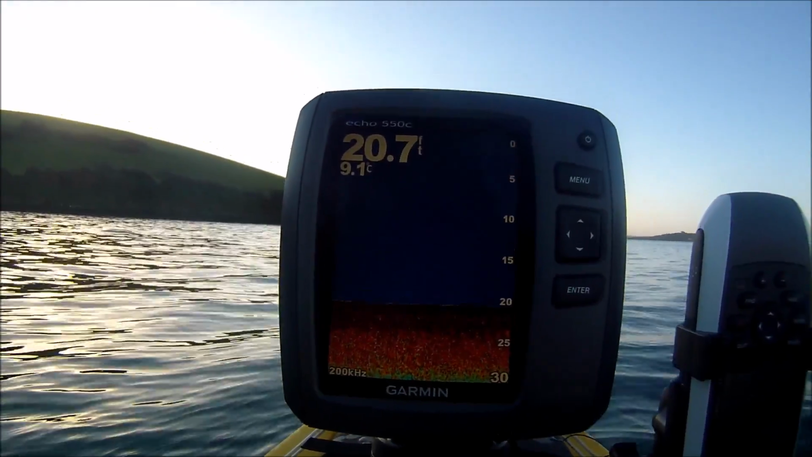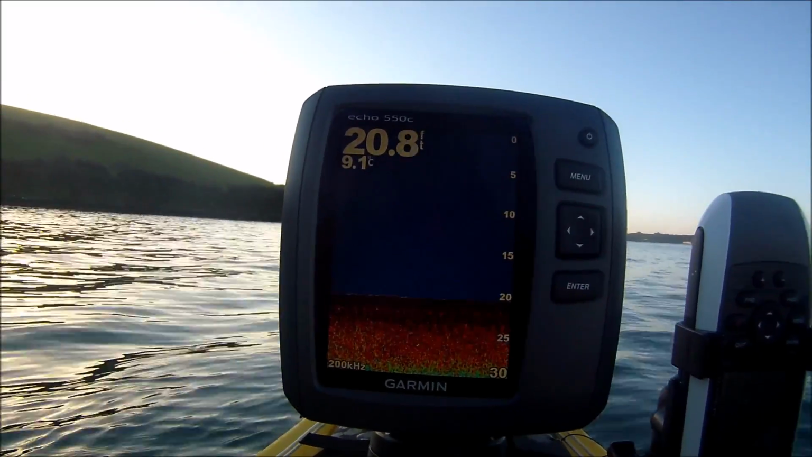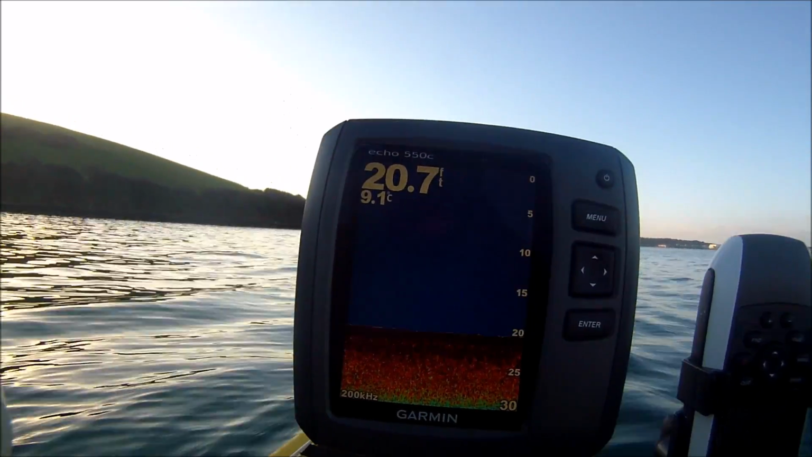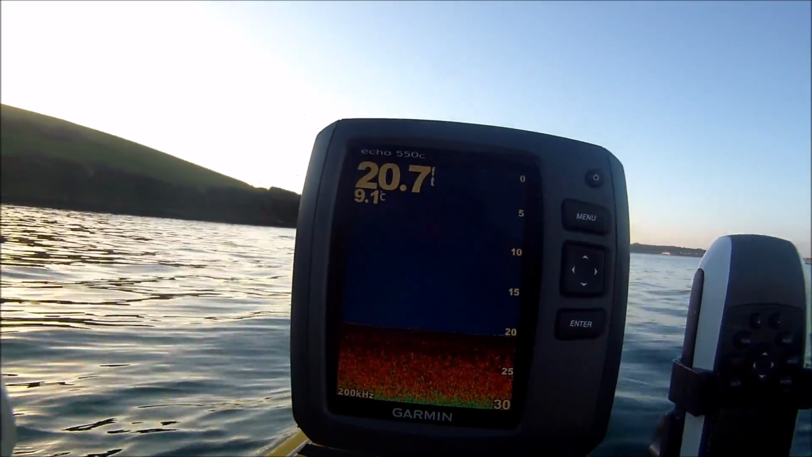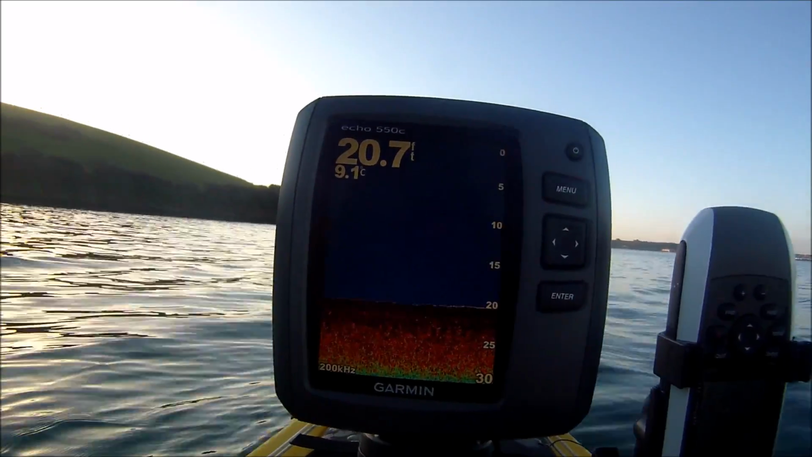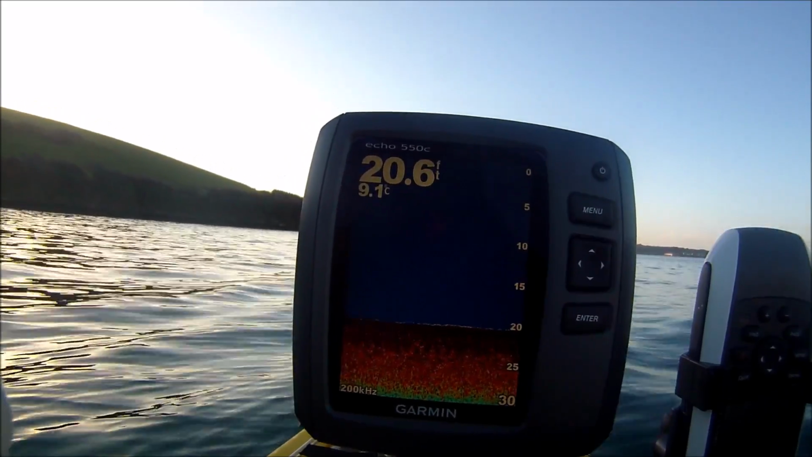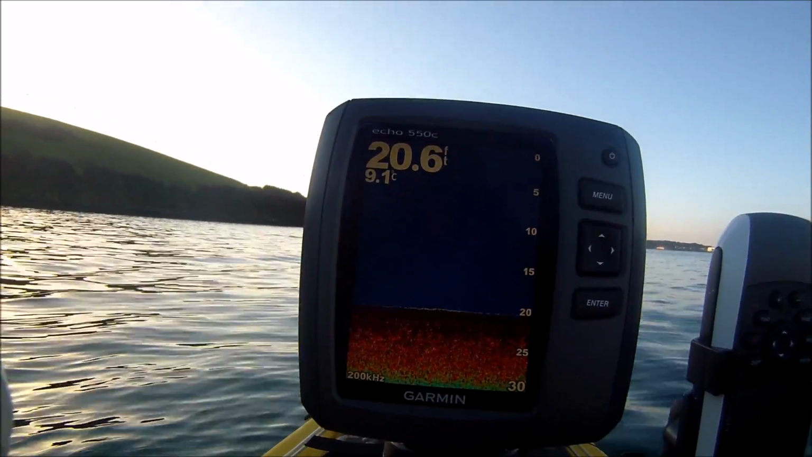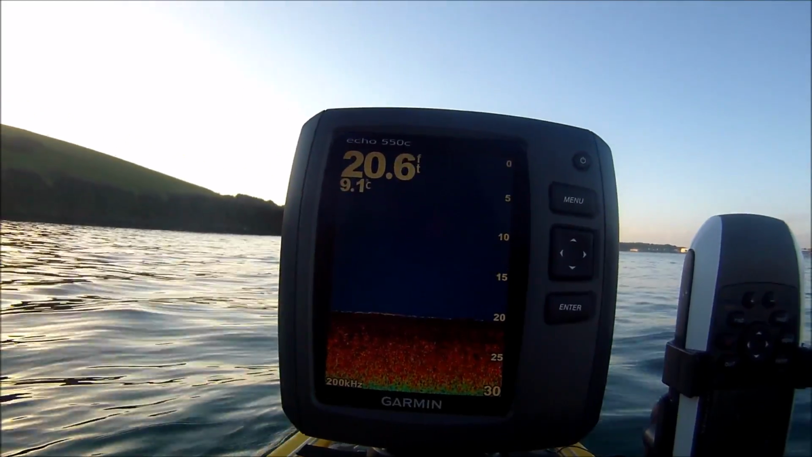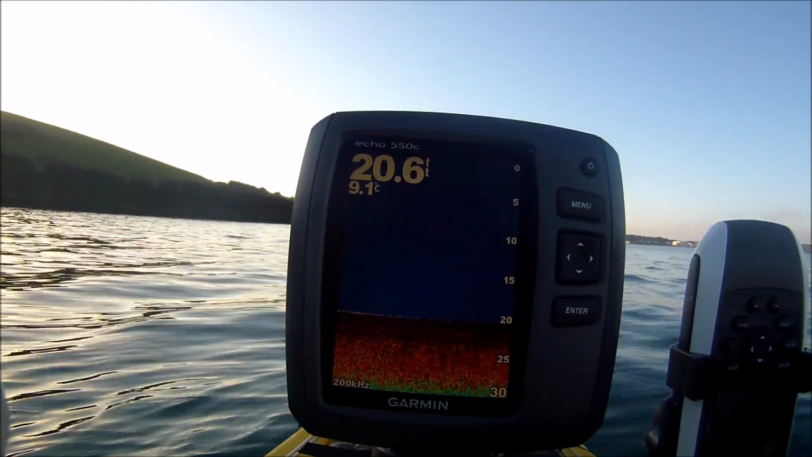Now, when I first started using this fish finder, I had the fish symbol on, and sometimes the screen was alive with fish, and I couldn't work out why I wasn't catching anything. Well, it's basically because a lot of it wasn't fish, it was weed. Of course, the fish symbol will show when it is fish. But I find it's much better to interpret the normal sonar readings to determine what is fish and what is not fish. And I can much more accurately determine what's fish by doing that rather than having the fish symbol on.